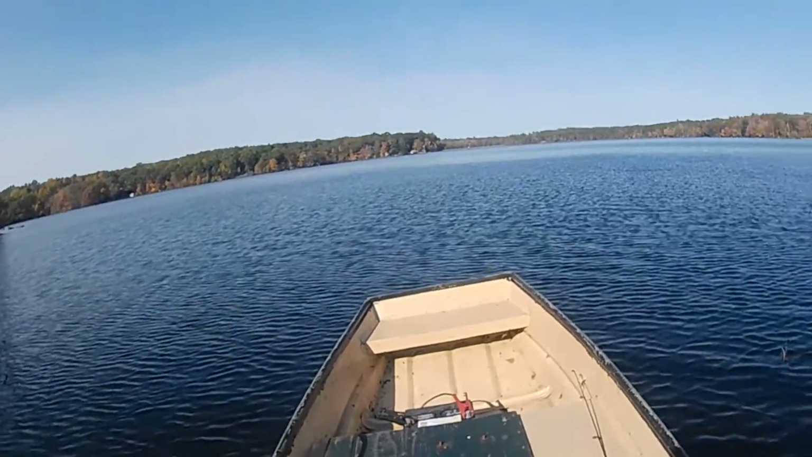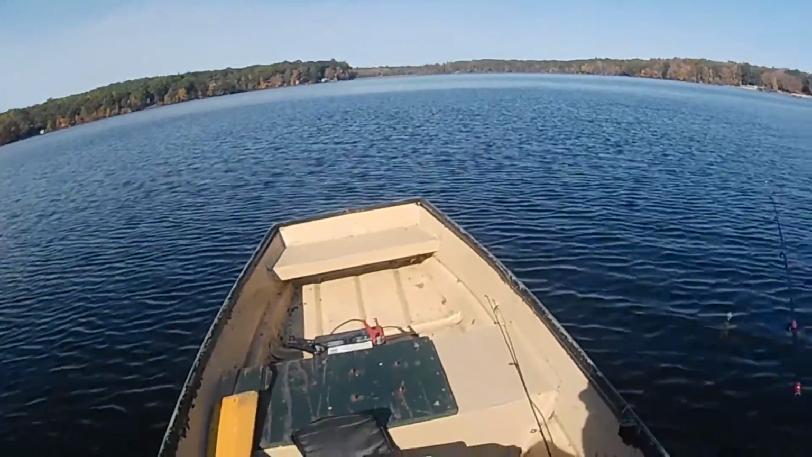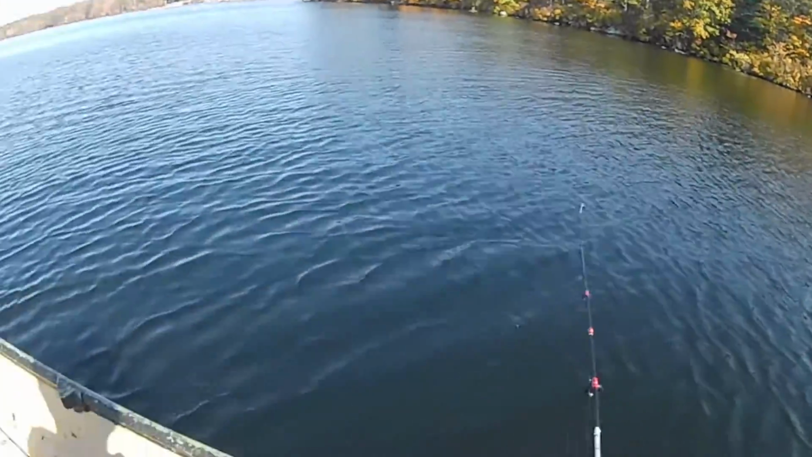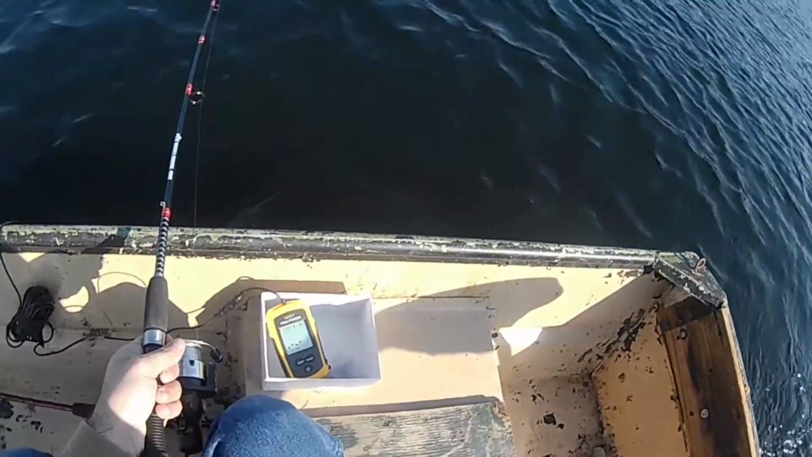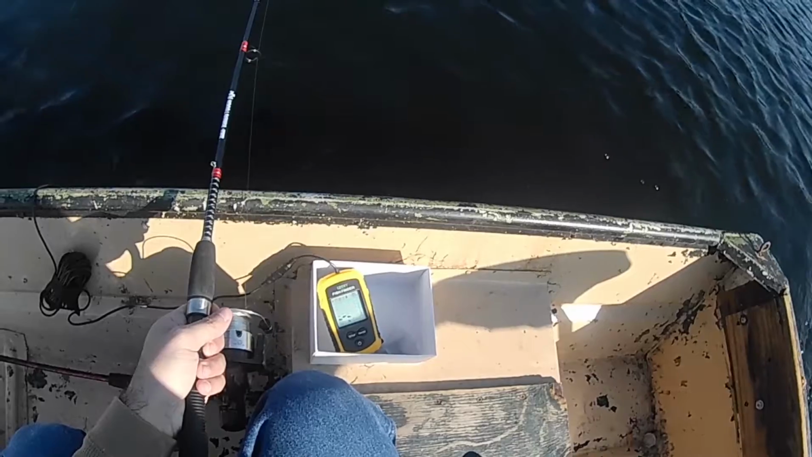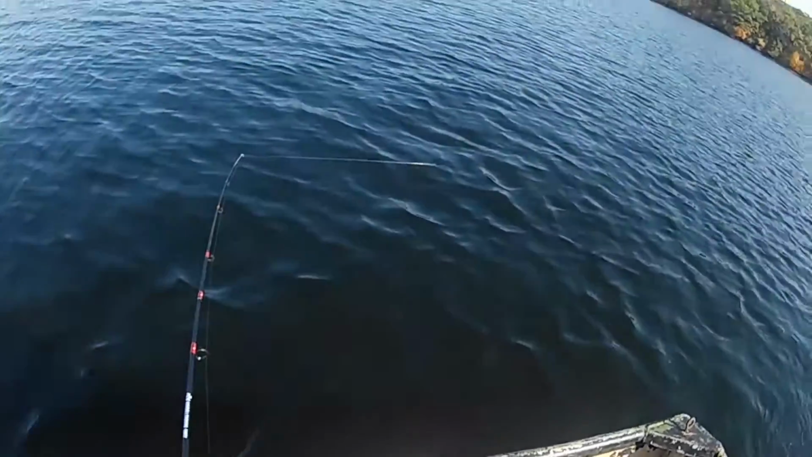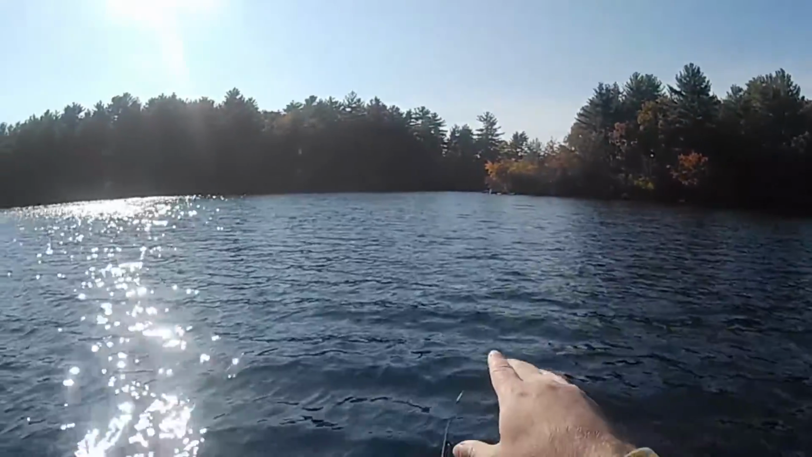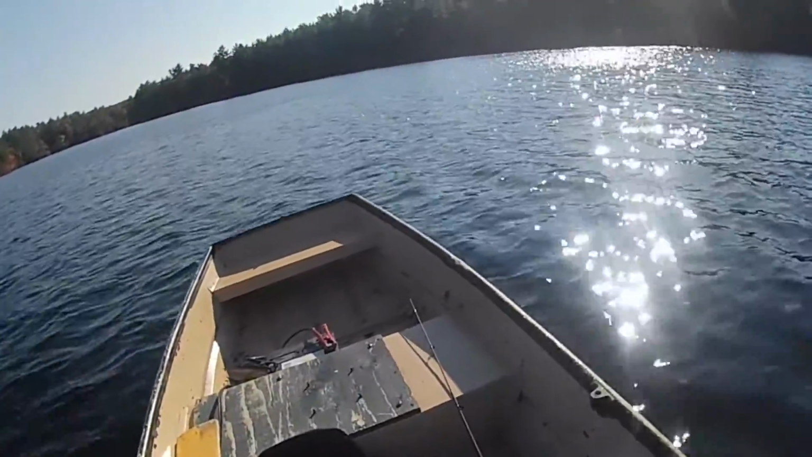So I think I'm gonna move. If there are fish over here, they don't seem to be biting. Let's throw the chatterbait behind the boat. Maybe we'll get something to commit. Yeah, just looking at the depth finder here, we're in 3.5 meters. That's about 14, 15 feet maybe. Now it's light weeds and it's gotten deeper. So yeah, all that area was all choked with weeds. Shallow weeds. Now they're all gone.